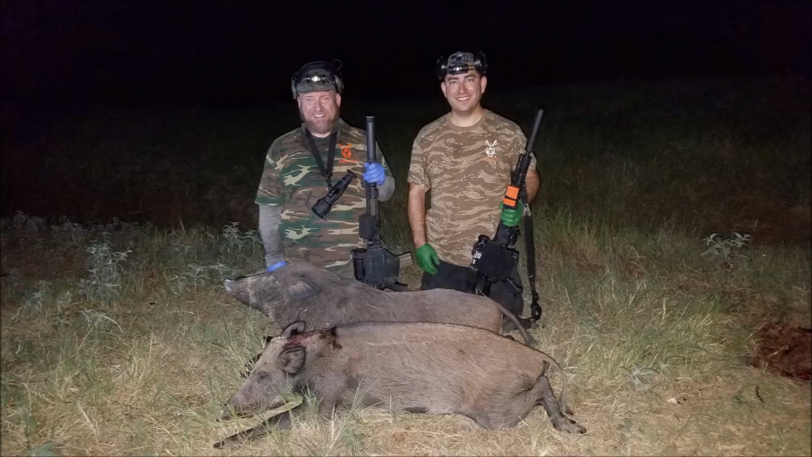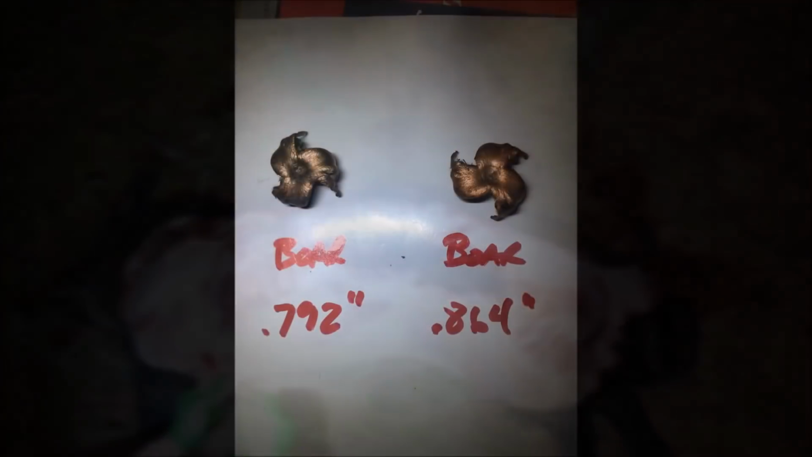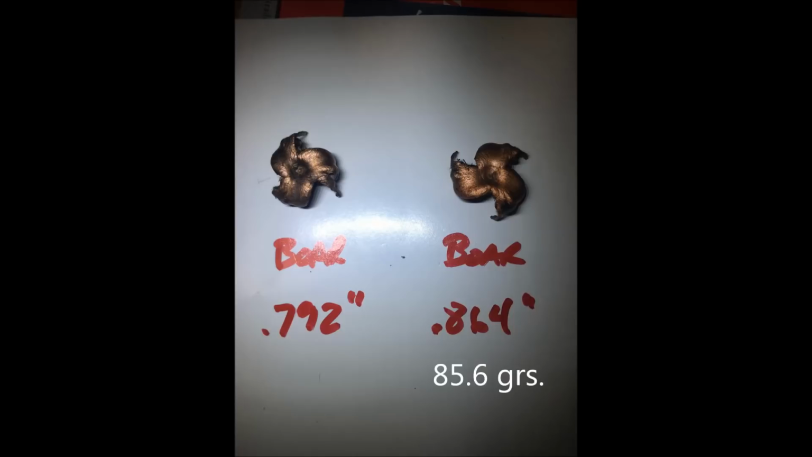Attempted to do the dissection work on the boar. Boar had a lot of damage to it, but the metal detector had given up, and so we only recovered 1 bullet, the one on the right, and that's in comparison with the previous bullet recovered from the first boar.